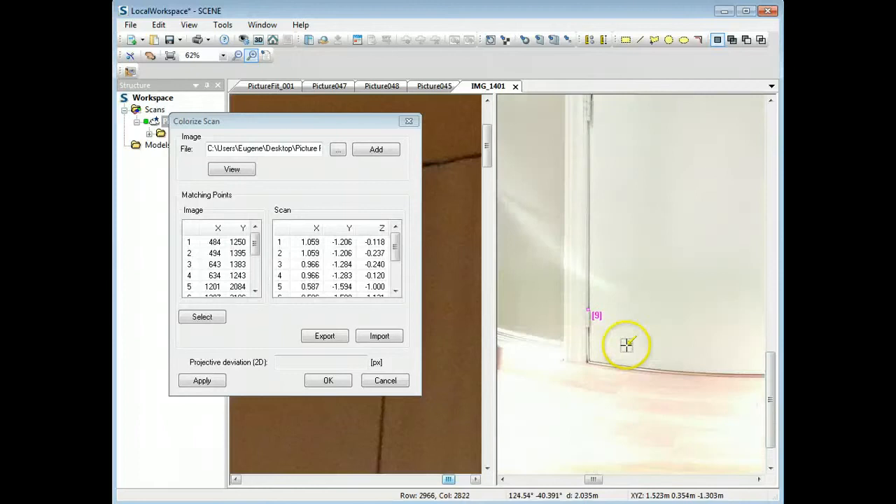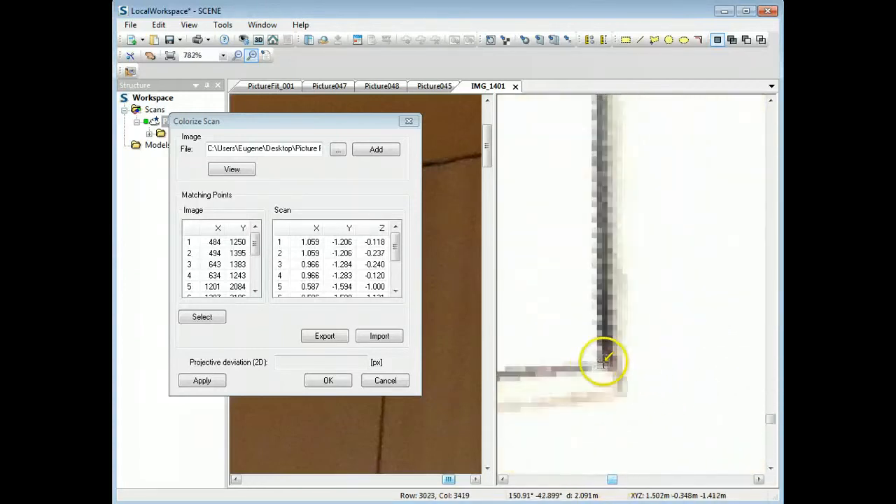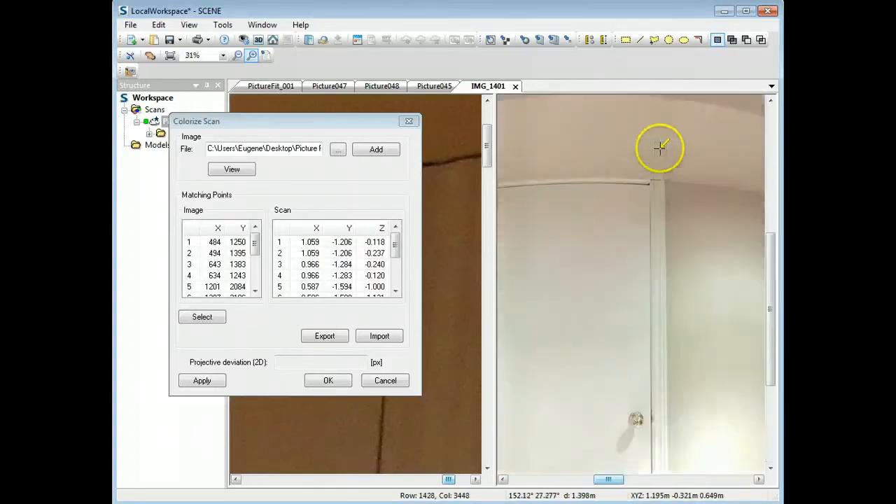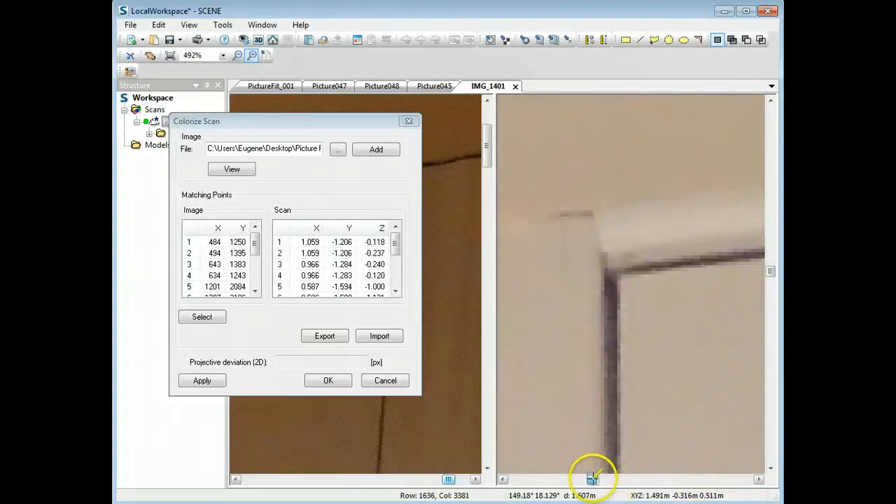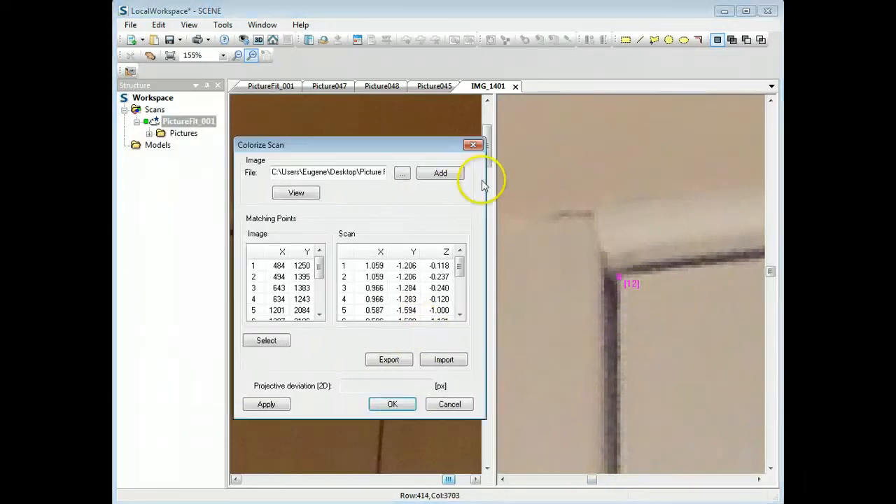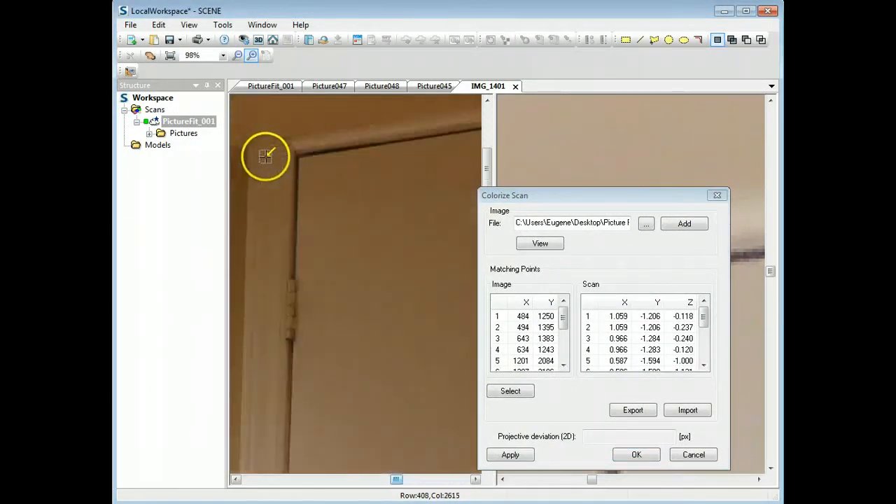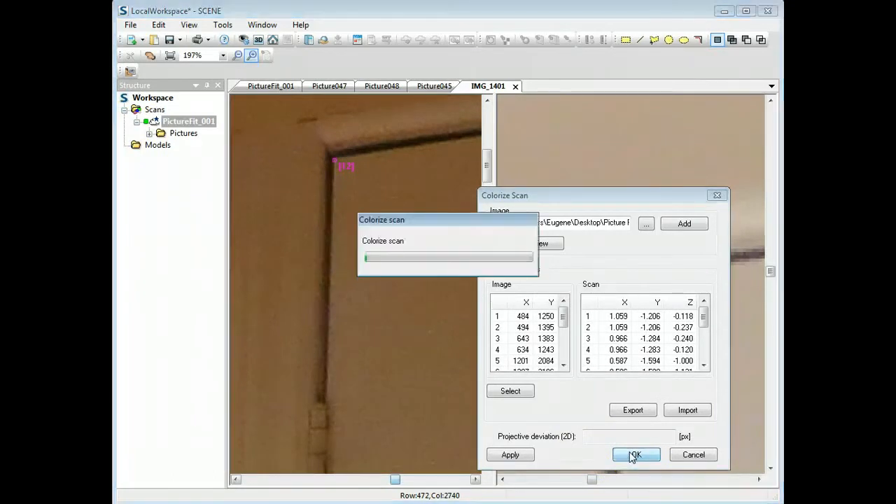I'm going to do the bottom part of the door right there. It's really washed out. That's okay. And I will do the top part of the door here. And it's probably enough. Maybe I'll do this part of the door just for the heck of it, and the same part of the door is over here. Okay. All right, good enough. So I'm just going to hit OK.